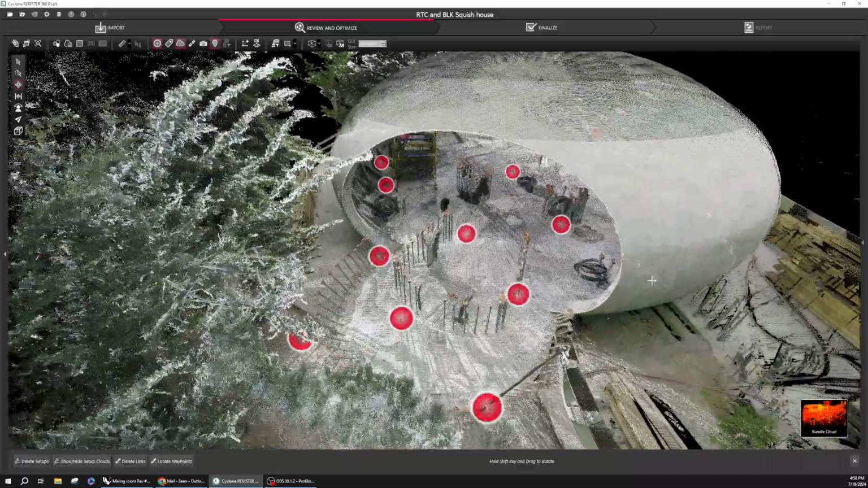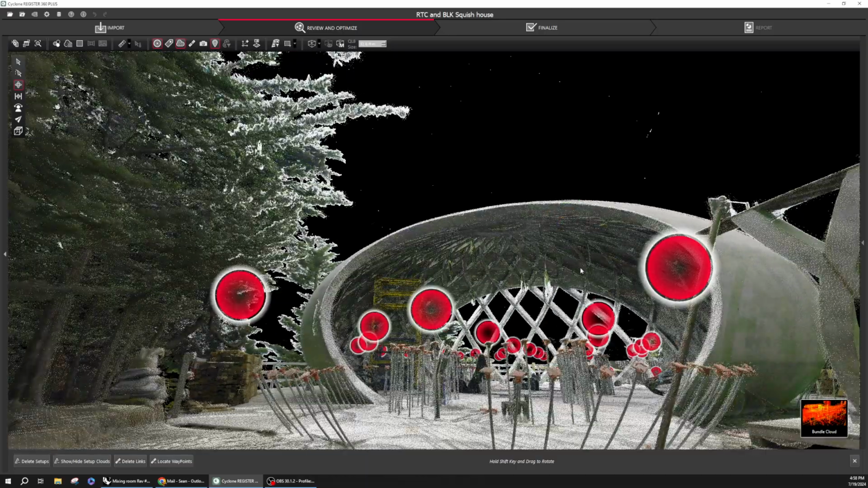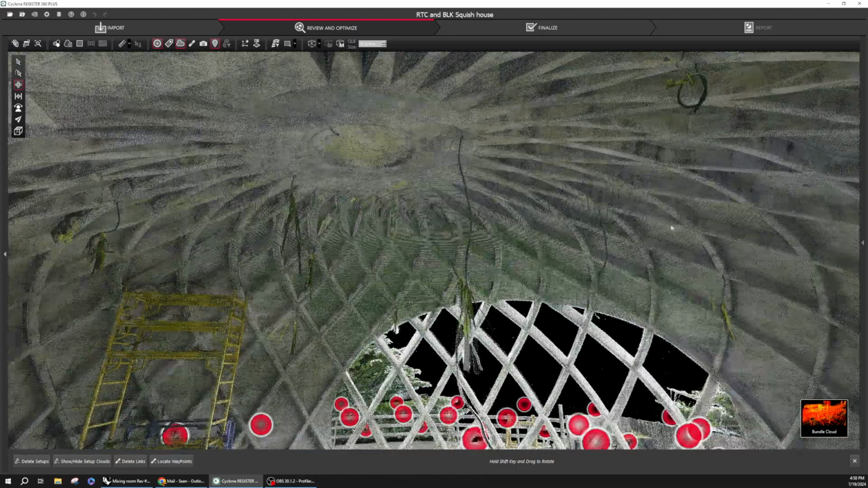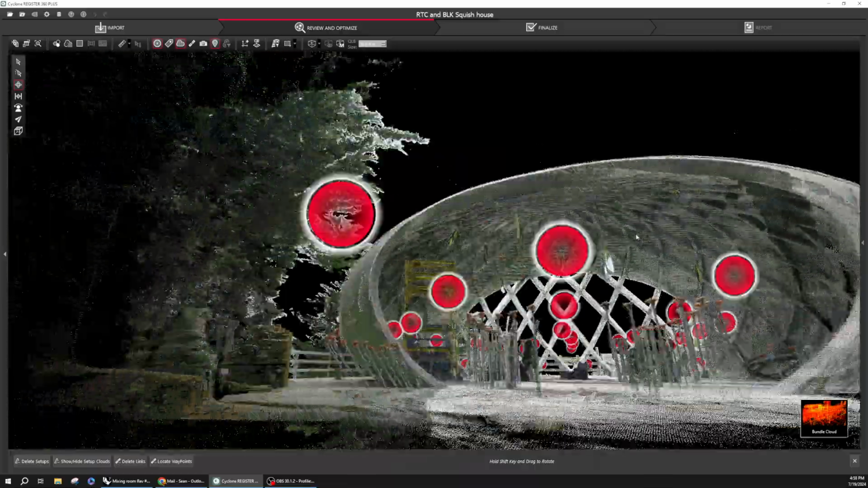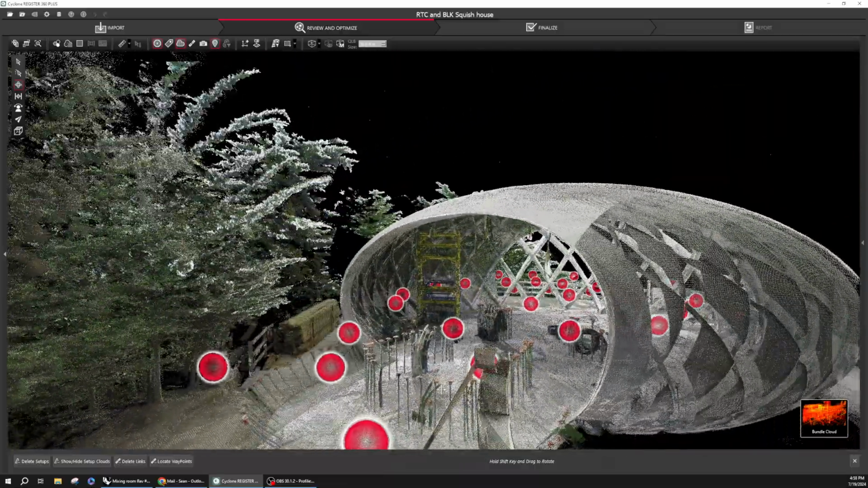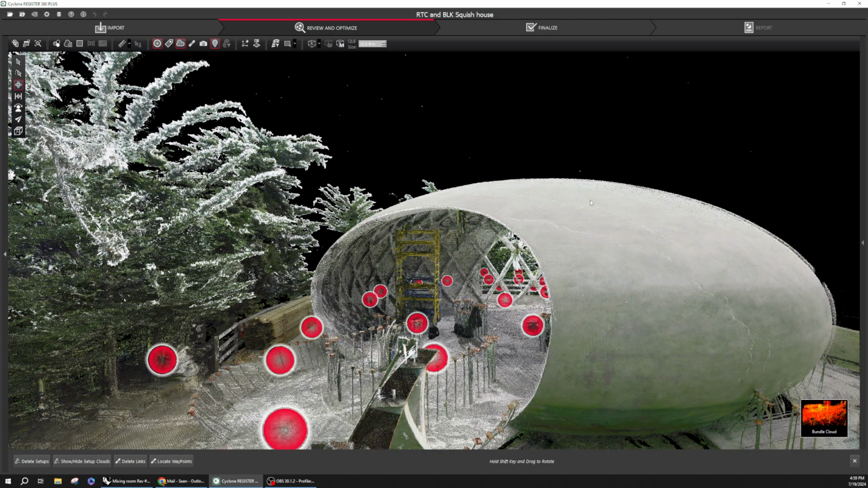And then later on, if you want to have us come back in and do any modeling of this interior, or if any information is needed for millwork and cabinetry, stuff like that, we can generate models for the interior of that also.